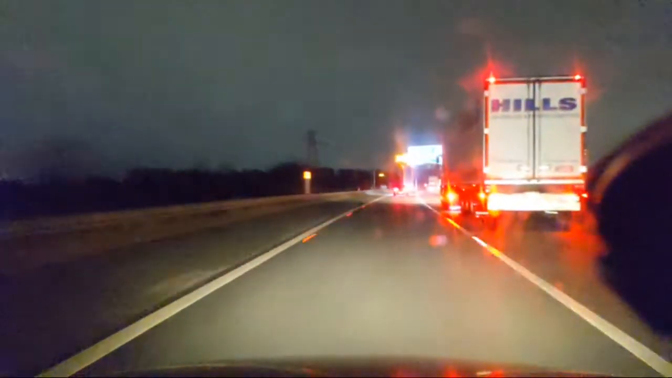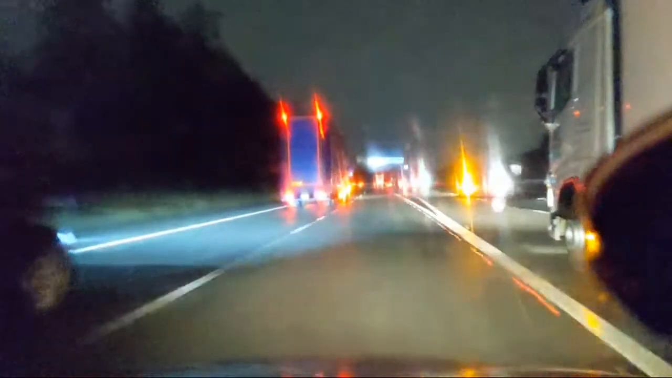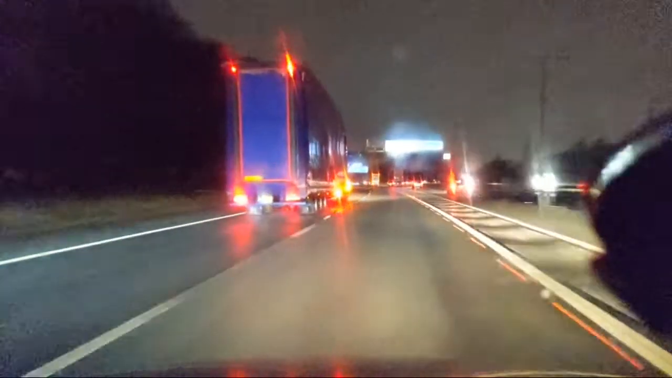So we get on the slip road. Not a lot we can do really because there's a lorry ahead of the car ahead of me. So until it goes through the slip road, there's not a lot we can do. It's now officially slip road. Couldn't really go around this lorry either. That'd have been a no-no. You're not going? Okay. I'd have thought they'd have gone then.